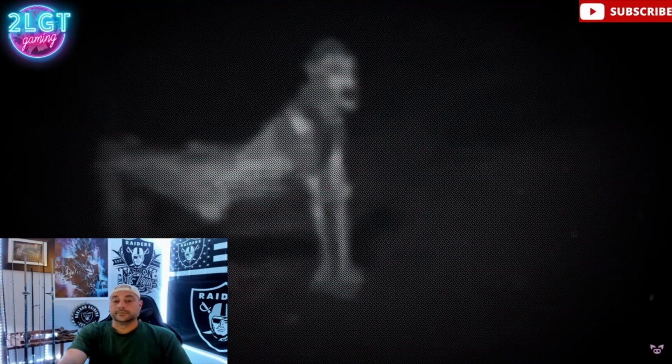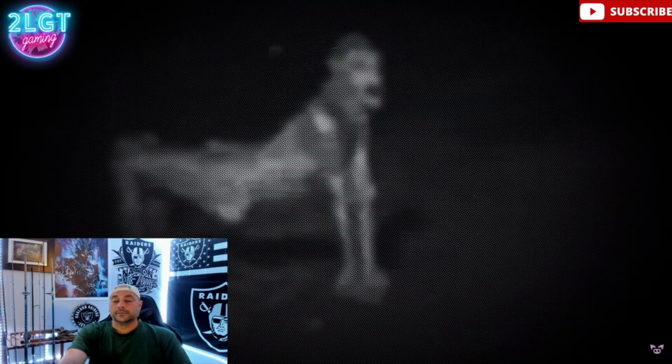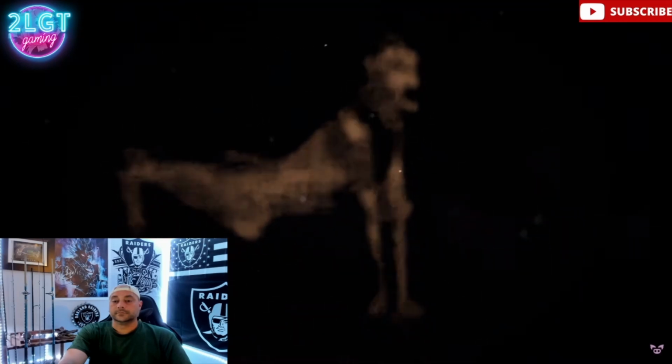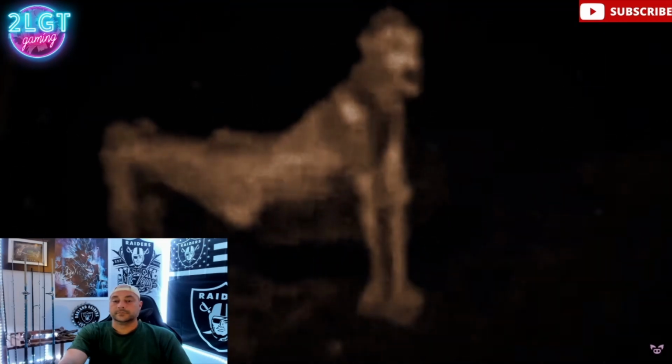I don't know what the hell this thing is. This image, which surfaced in 2014, is allegedly a heat signature of a bizarre animal captured by a geologist working in a New Mexico oil field. Many claim this monster to be a skinwalker, a mythical creature from Native American legend that has the